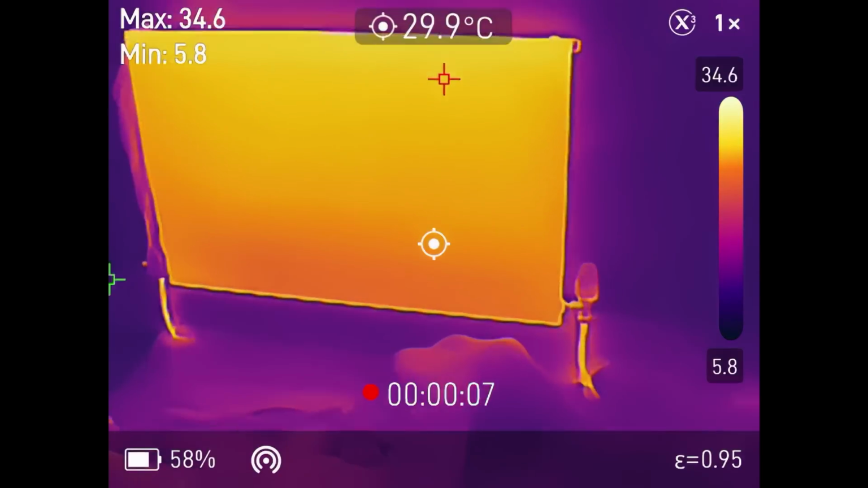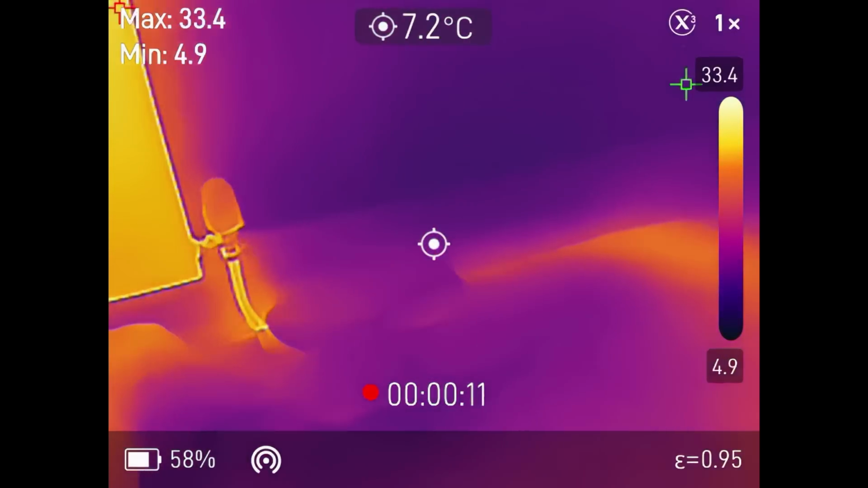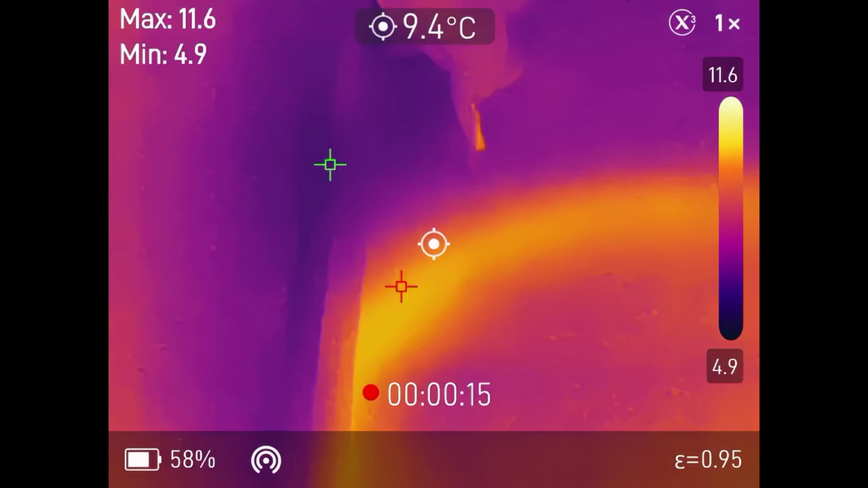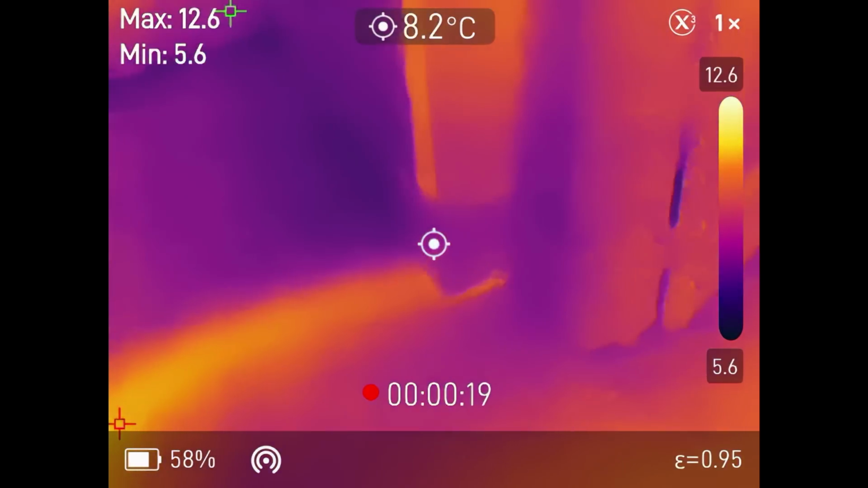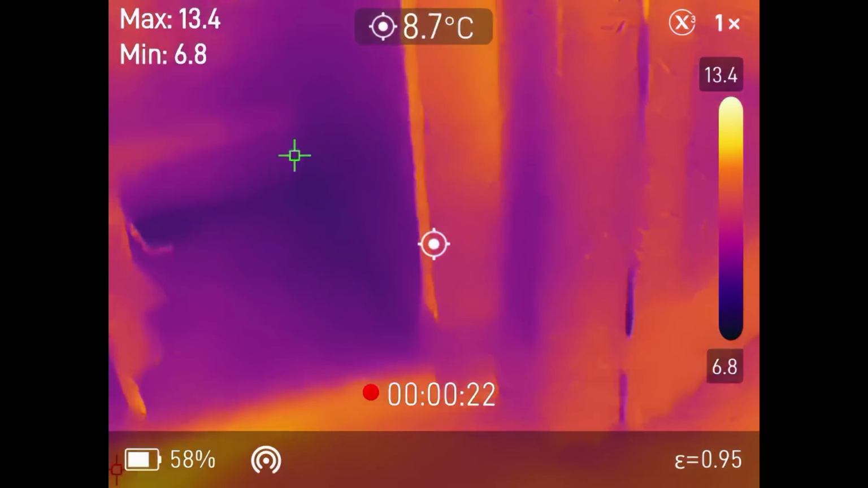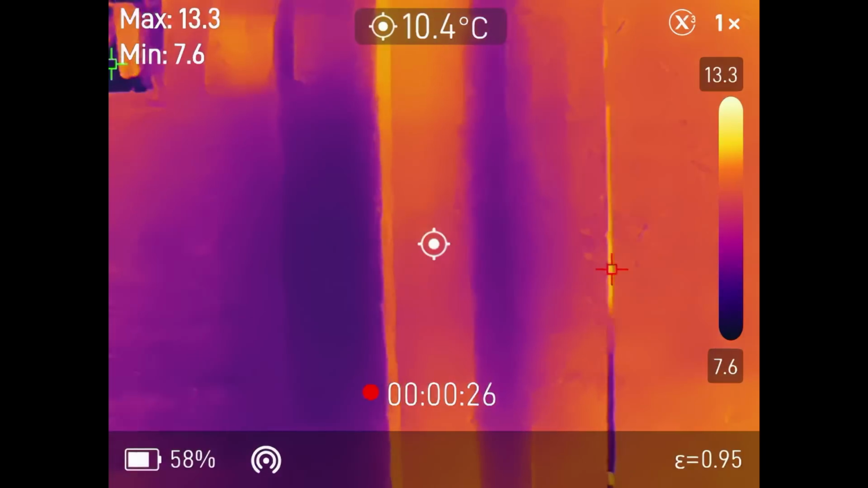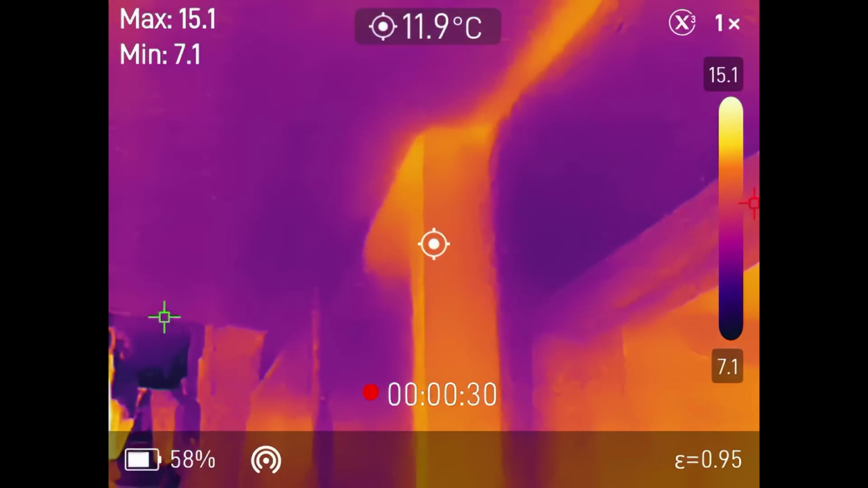Here, I want to show you a radiator that we've got in my house. And I just wanted to demonstrate how you can use a device like this to find the pipes. Those pipes you see there are actually under the floor, and they're going up in the plaster behind the wall there, and you can see that the thermal camera allows you to easily trace these. Just so handy when you don't know the layout.